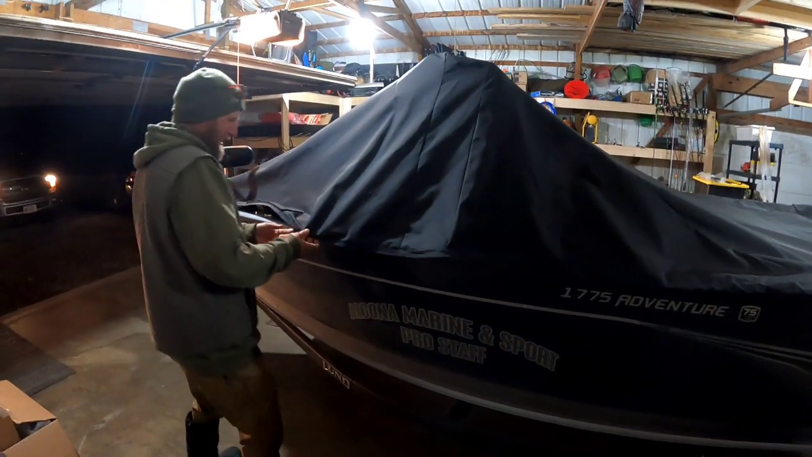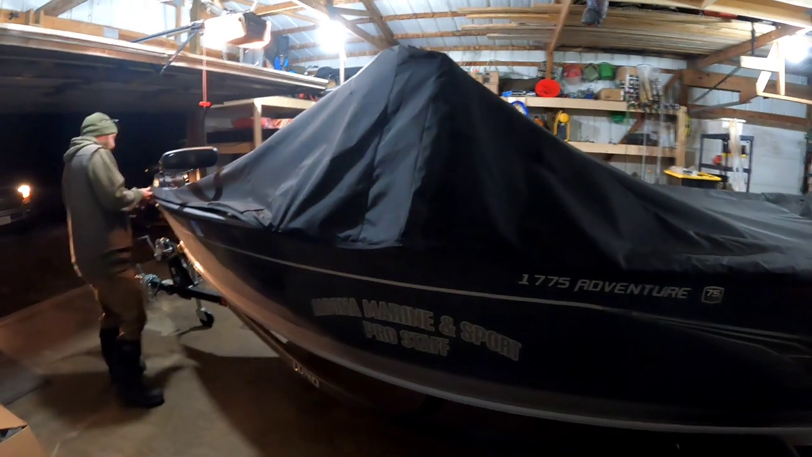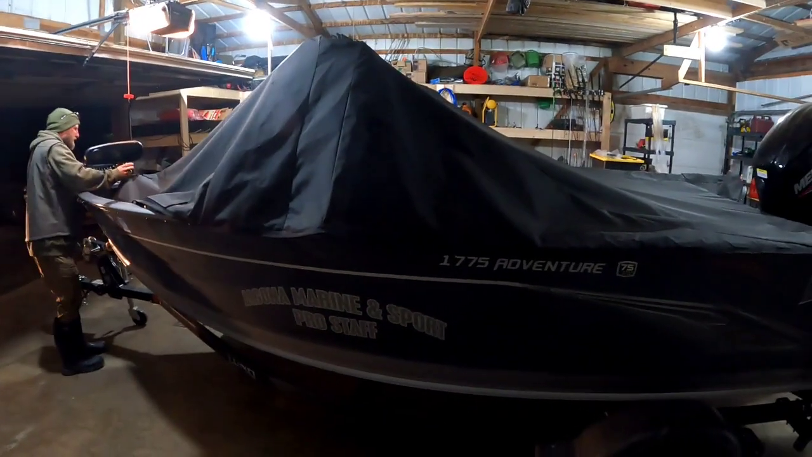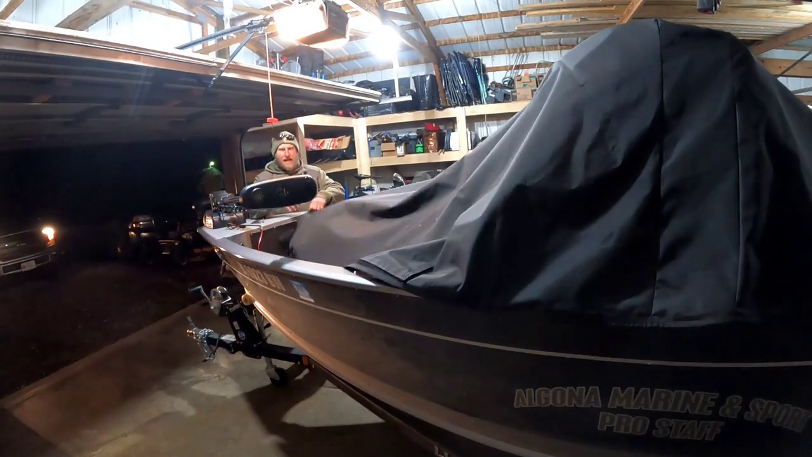Right? I think we might get lucky, be able to get her in. Maybe we'll see. We might. It's gonna be fun anyways. Oh yeah, for sure. Well, get this cover off, make sure that everything's still good to go in her. Get it loaded up.